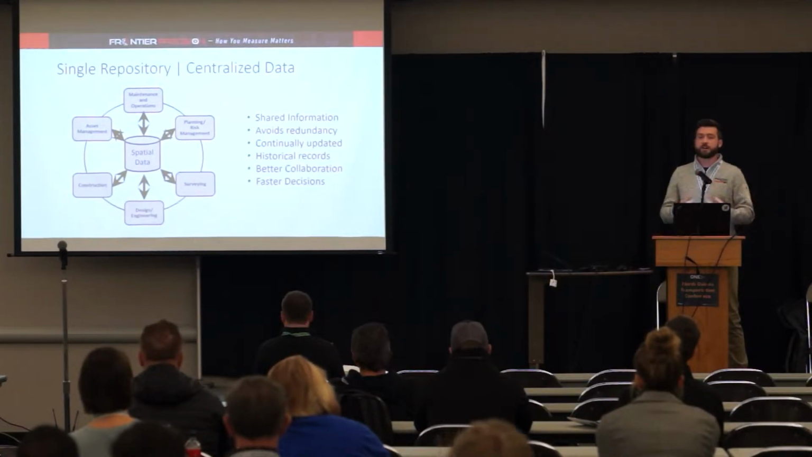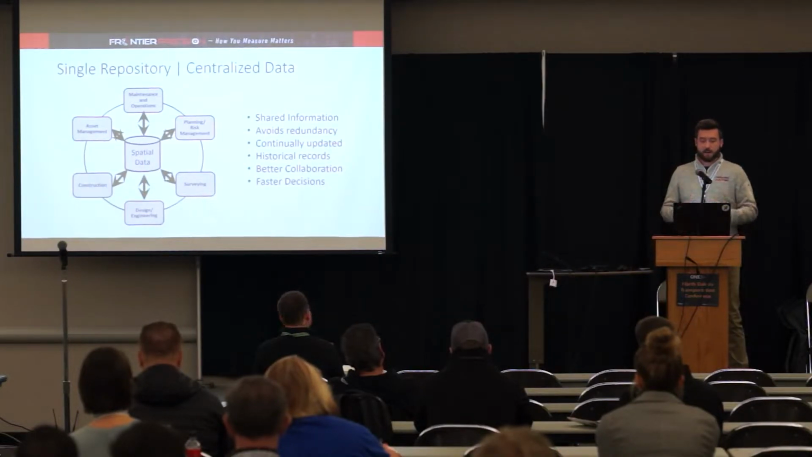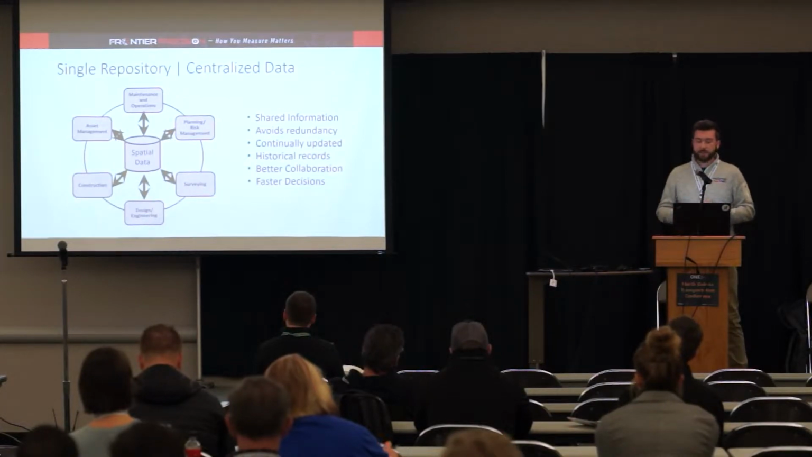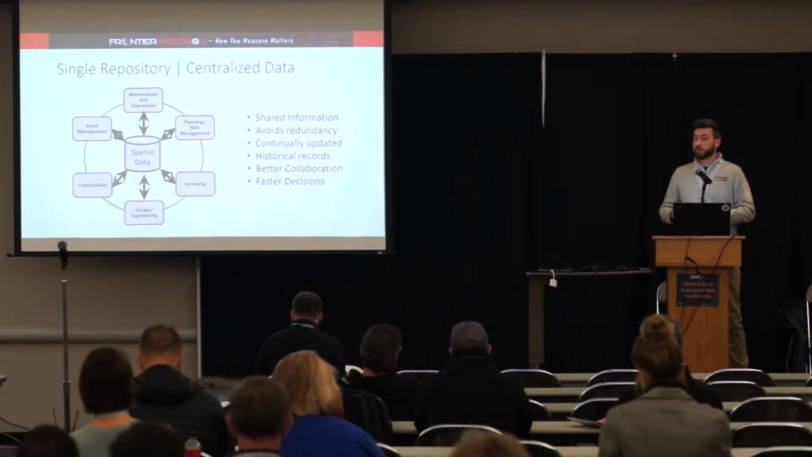So the sharing of that information and avoiding the redundancy in capturing the same information over and over again by having this centralized spatial data repository is a very key component to things. You can keep historical records, and there's online platforms to allow you to share the information and collaborate better with stakeholders in a project.